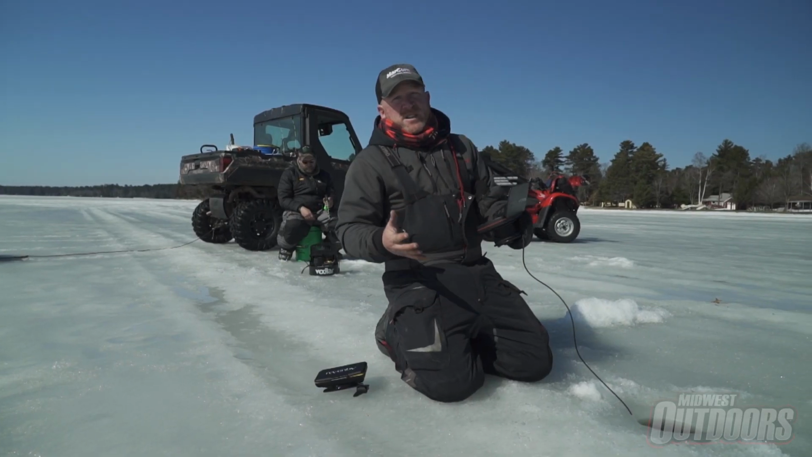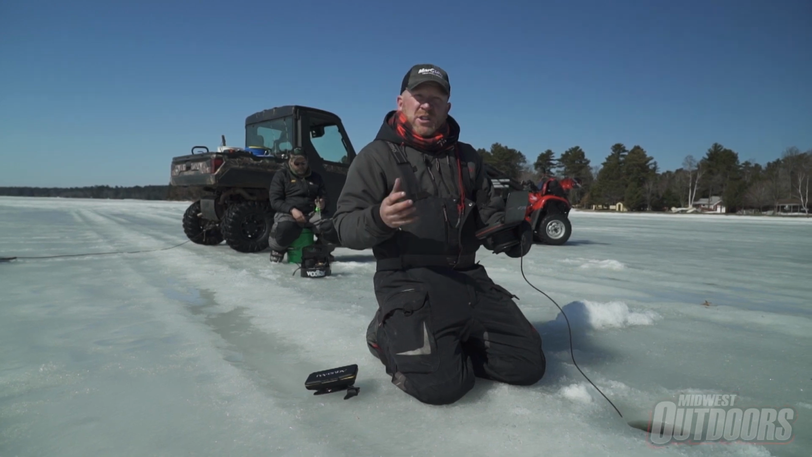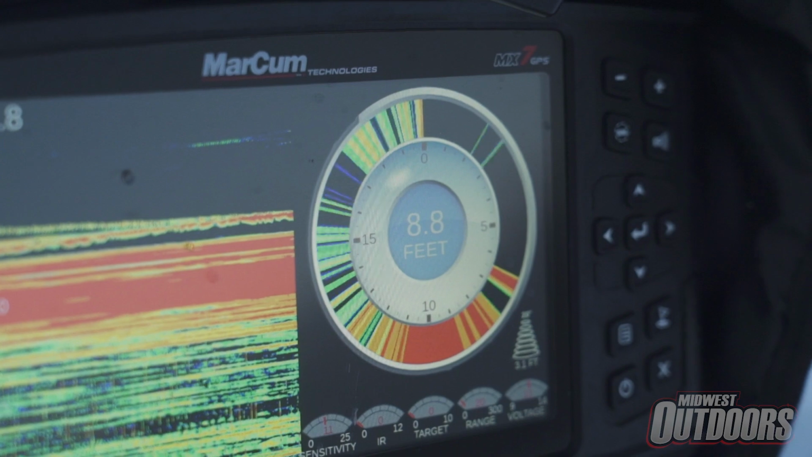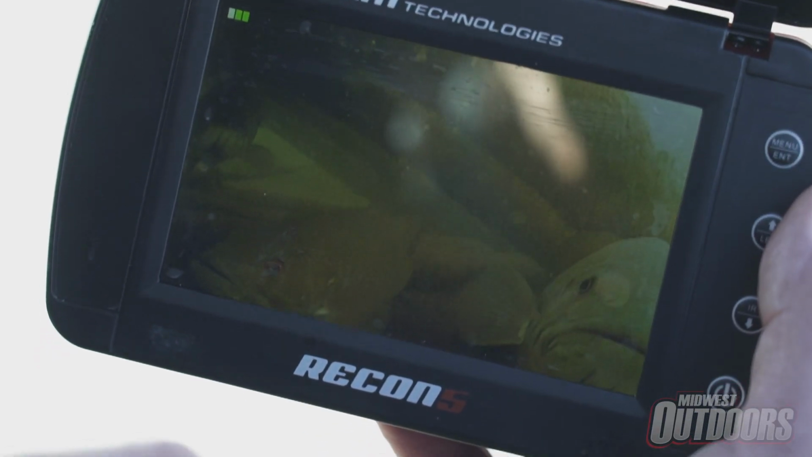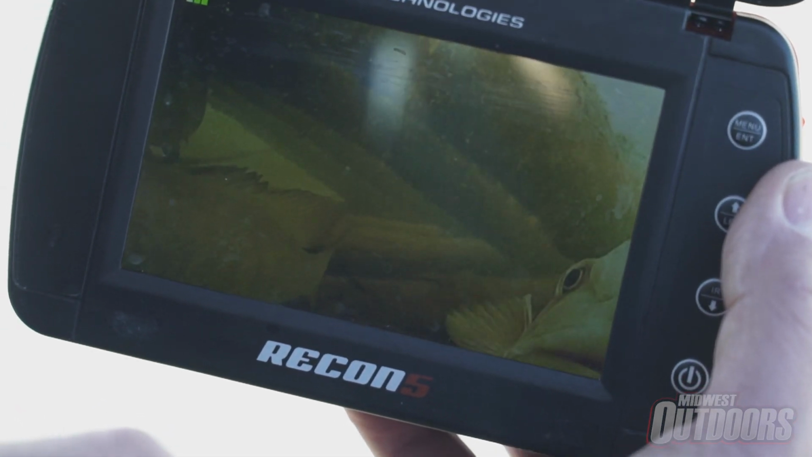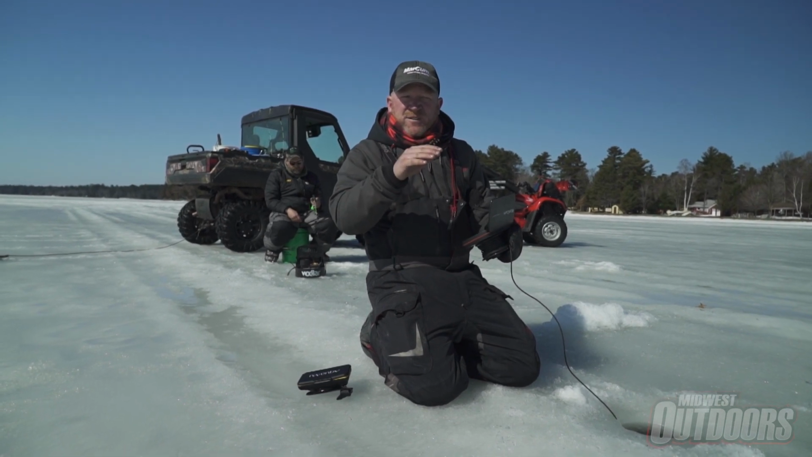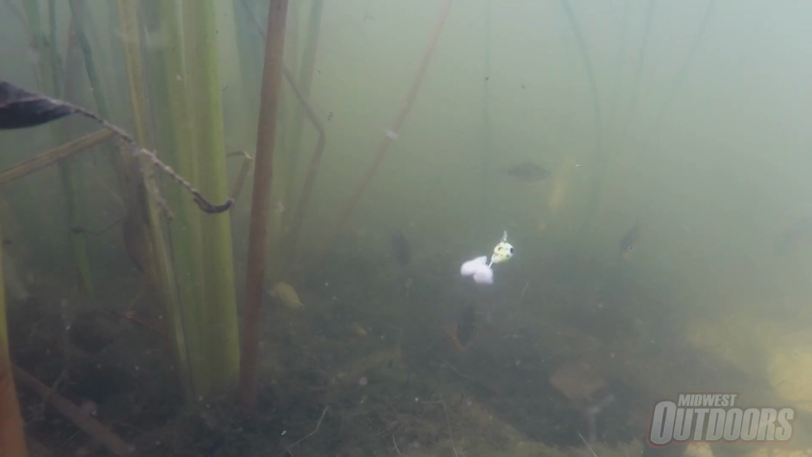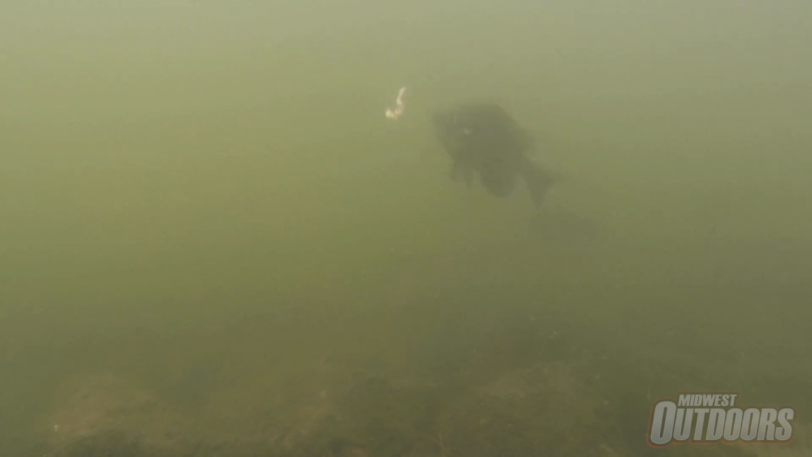One of the great aspects of a camera is being able to use it as a really good learning tool. So let's say you're watching your flasher and these fish are coming in and they're not biting. That's when I'll take my camera, drop it down, and see how these fish are reacting. A lot of times these bluegills or perch or crappies will come up to a bait, and I call it the suck and blow. They'll suck it in and blow it out before you can even really see it or feel it on a spring bobber, but you'll see it on a camera, and that can be very useful information to help you catch fish when those fish are in a really negative mood.